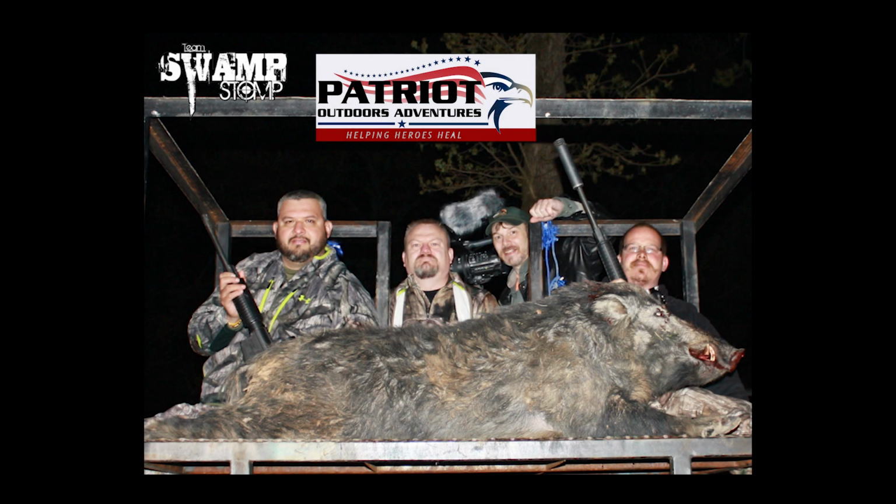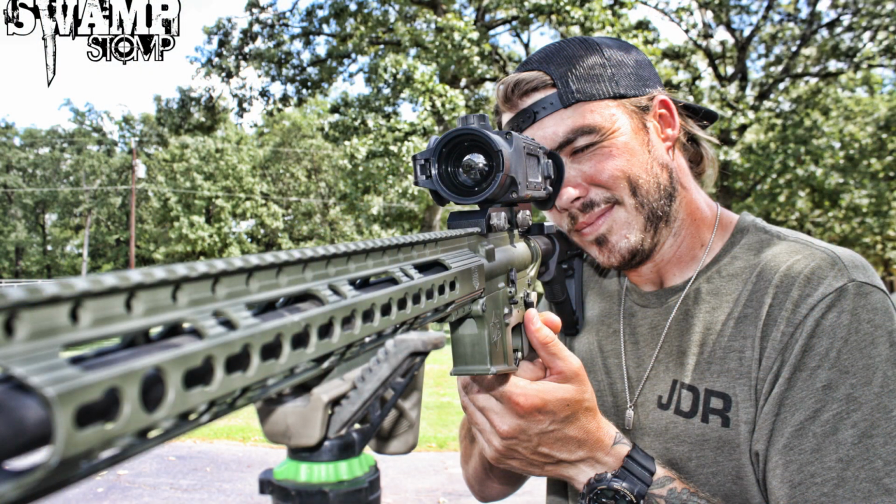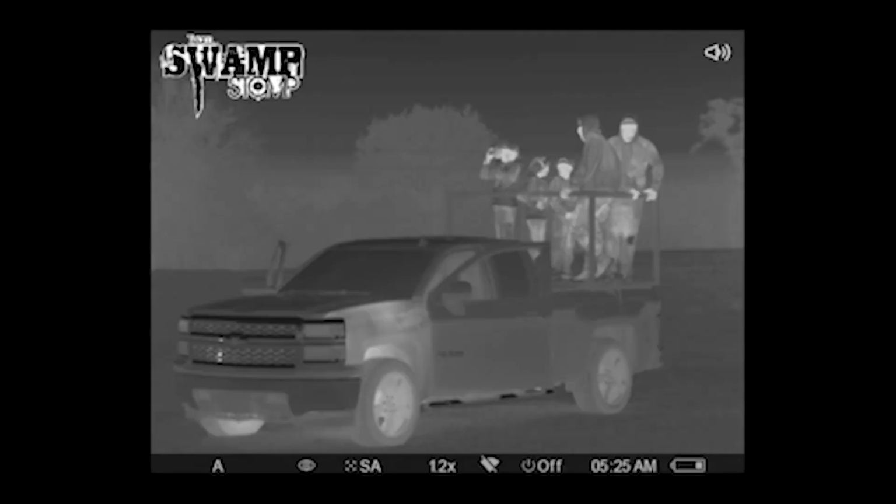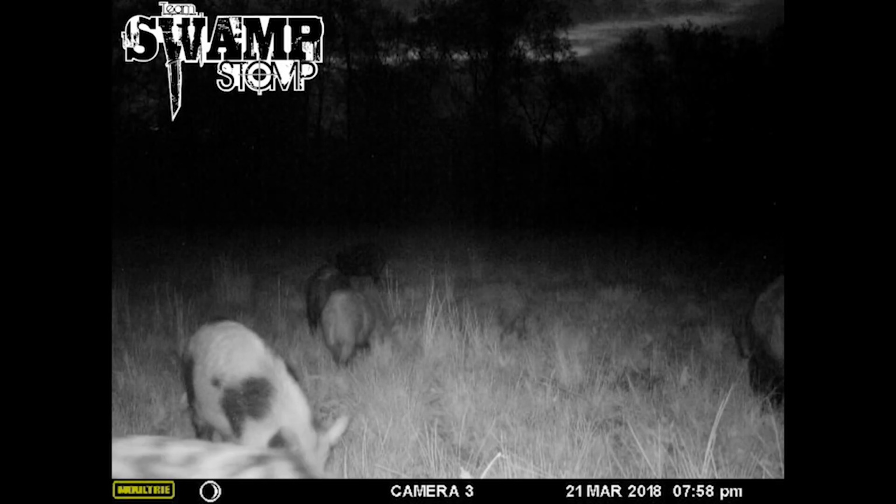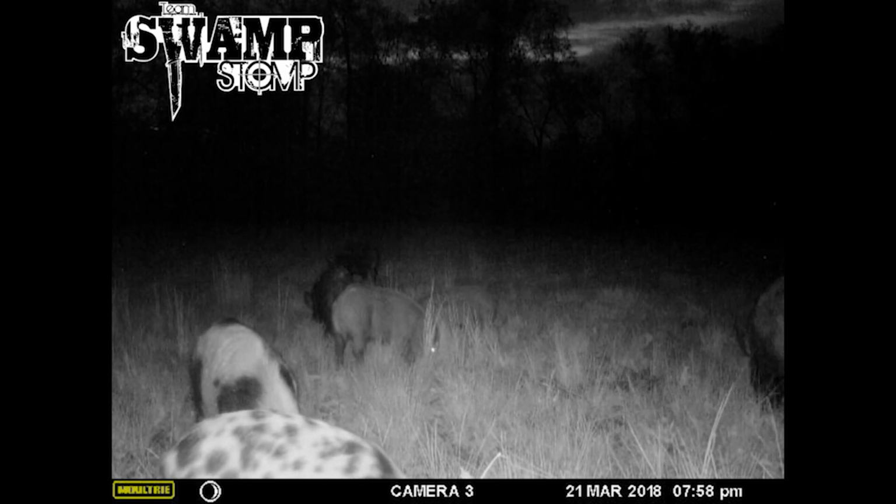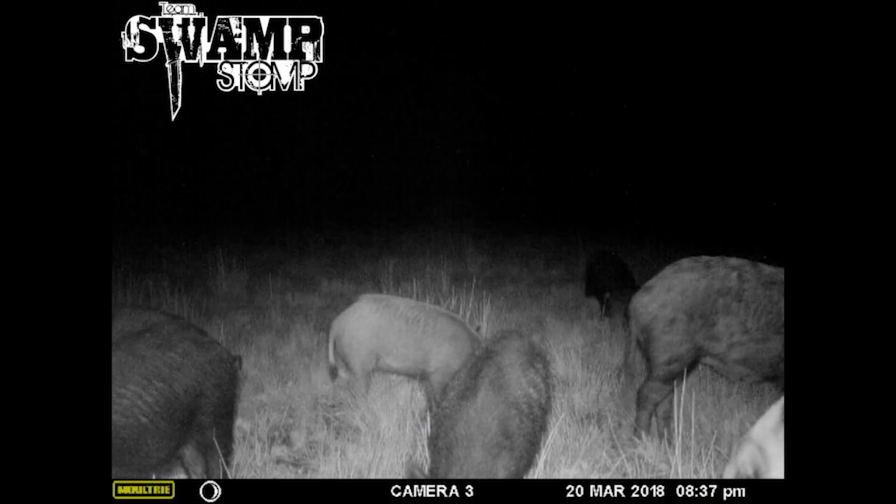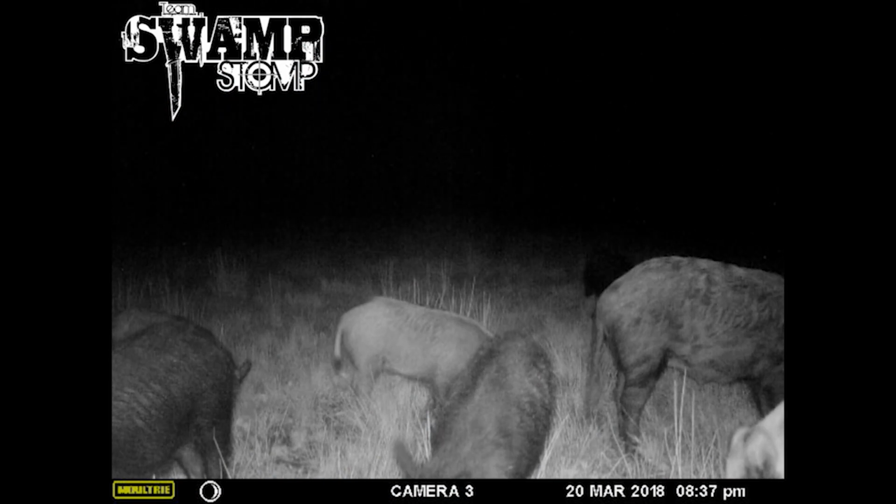Welcome back to Patriot Outdoor Adventures and our thermal hog management plan with Team Swamp Stomp. We're doing it in every way that we can, with dogs, with these thermal scopes, which make a huge difference in the success. With the standard spotlight or gun light or something like that, you may get 1 or 2 shots. With this, you've got lots of follow-up shots. Even if they're in some brush, you can still see them out there and knock down a few more. So this is really making a difference.